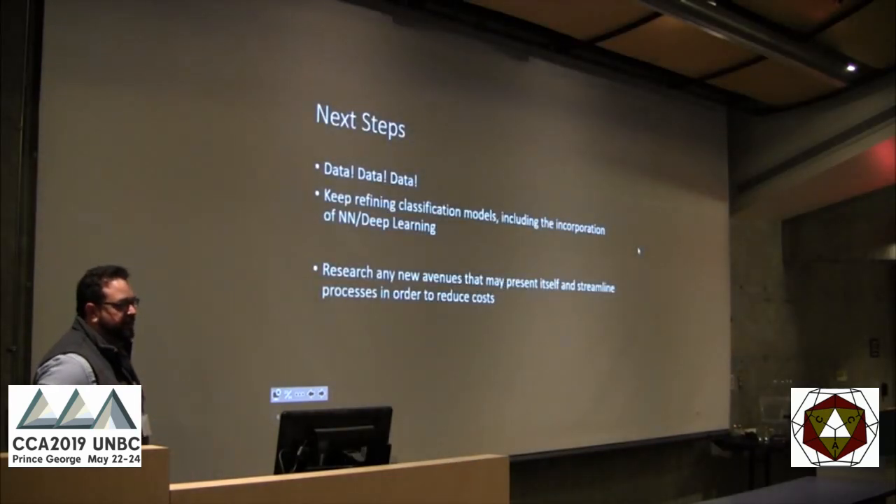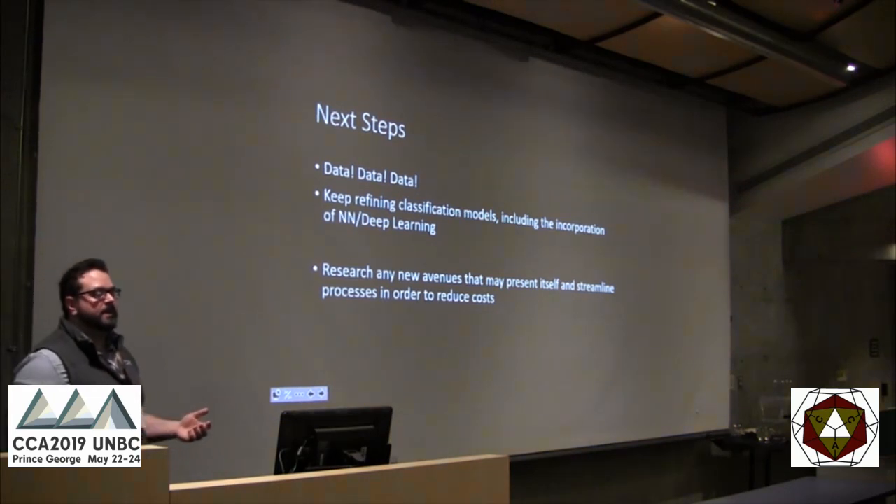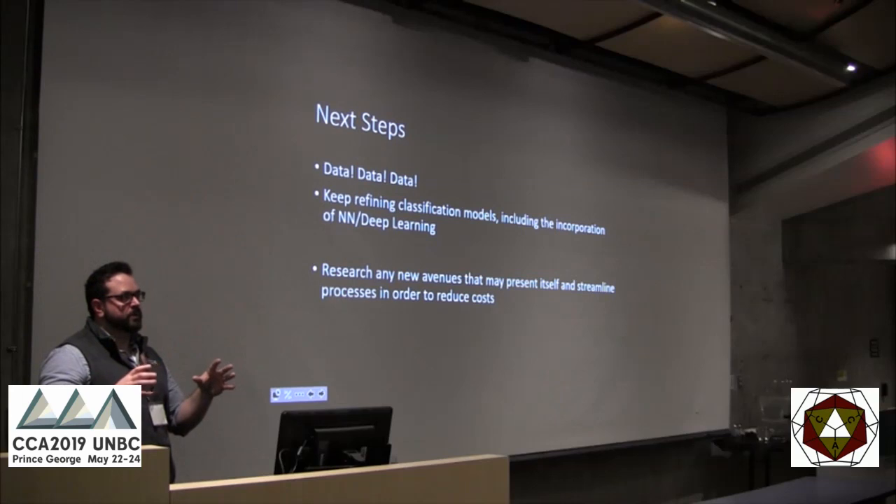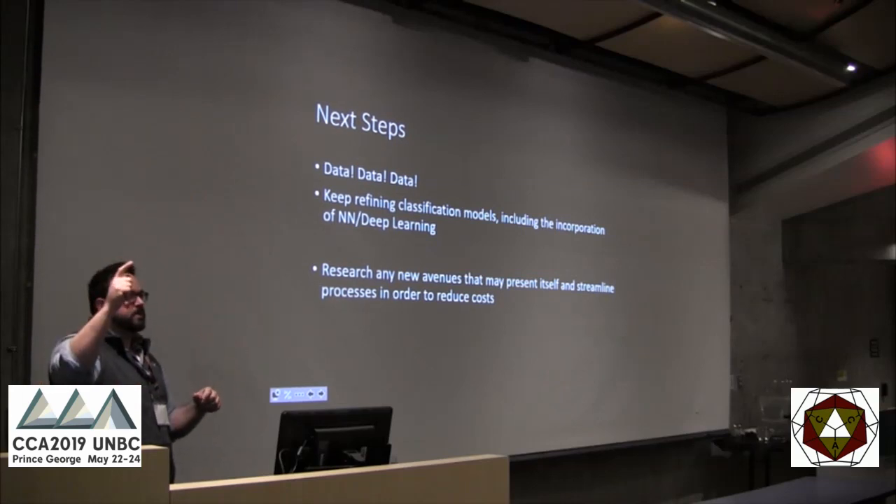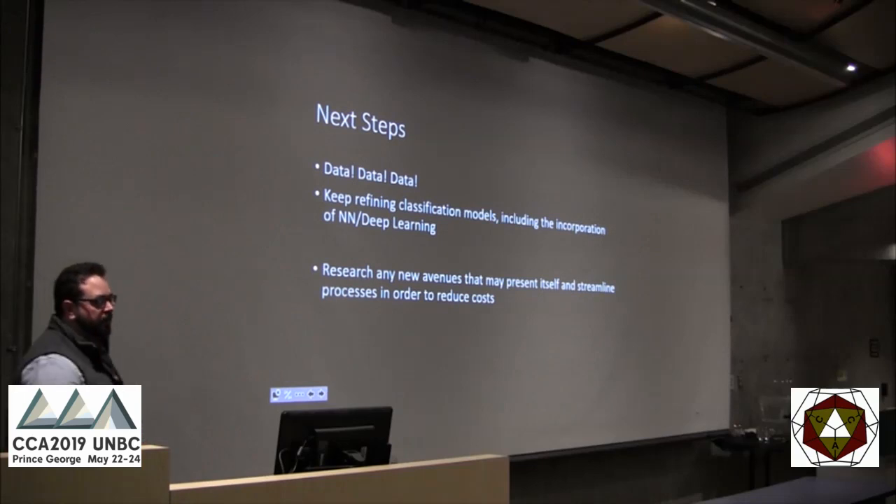So, just some next steps. We need more data. I'm supposed to get out there this summer and do some more field work with these guys. I would like to get some really strong spatial models of these piles by using close range photogrammetry and total stations, setting up reflector targets, possibly flying around with a drone, but also just getting in there with a consumer grade camera and building a point cloud, referencing it in something like CloudCompare, and building a mesh. Keep refining the classification models, including the incorporation of neural nets and deep learning.